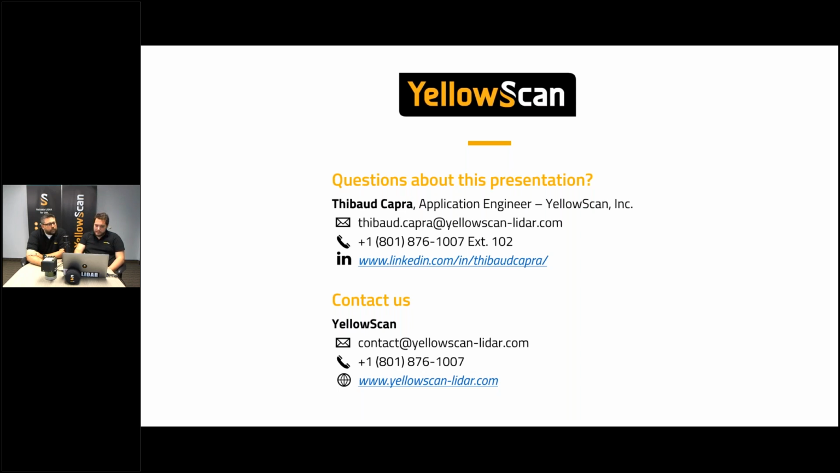Which post-processing software is used in all these LiDARs? So we developed our own software, which is the YellowScan Cloud Station. You can find a demonstration of it on our YouTube channel, or just email us and ask for it. It allows you to generate your LAS point cloud.